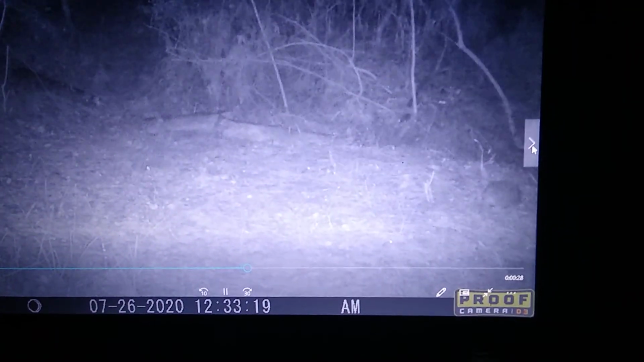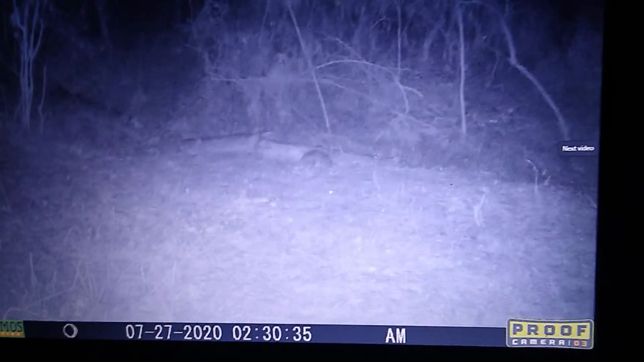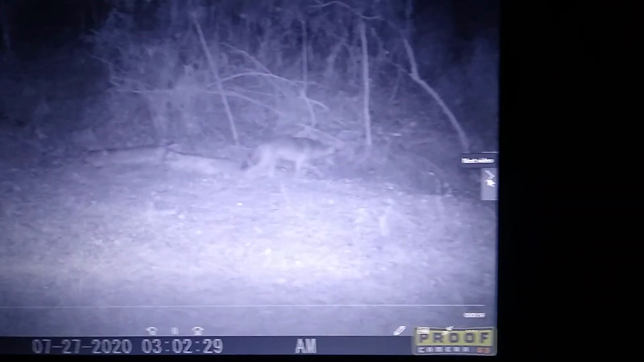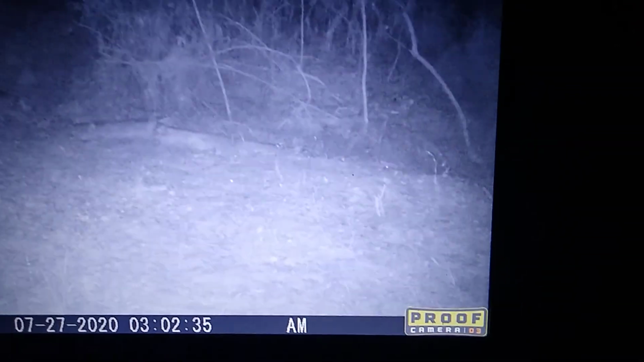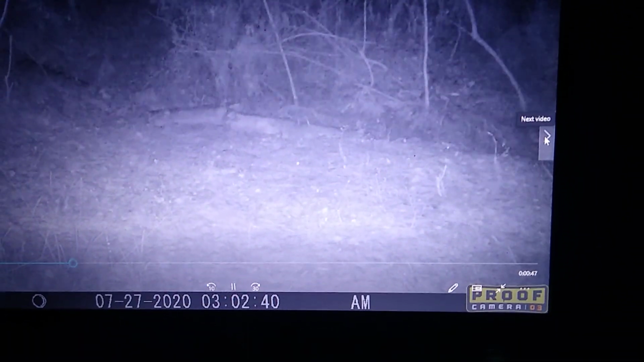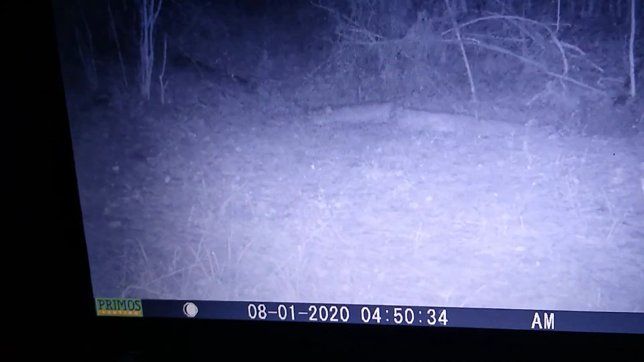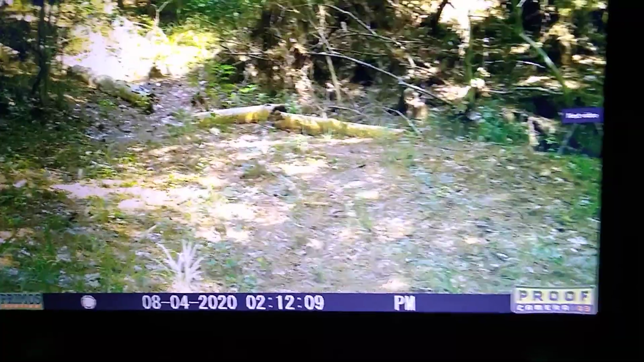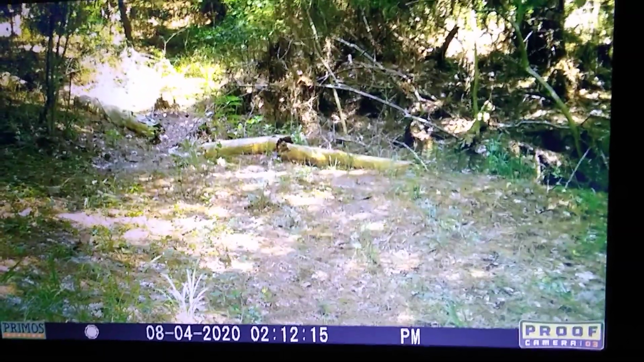Let's make a big old circle. And armadillo again. Look at that trashy thing. I've caught 28 of them suckers. There's 29. He's history. Armadillo monkeying around. Whatever triggered it then.